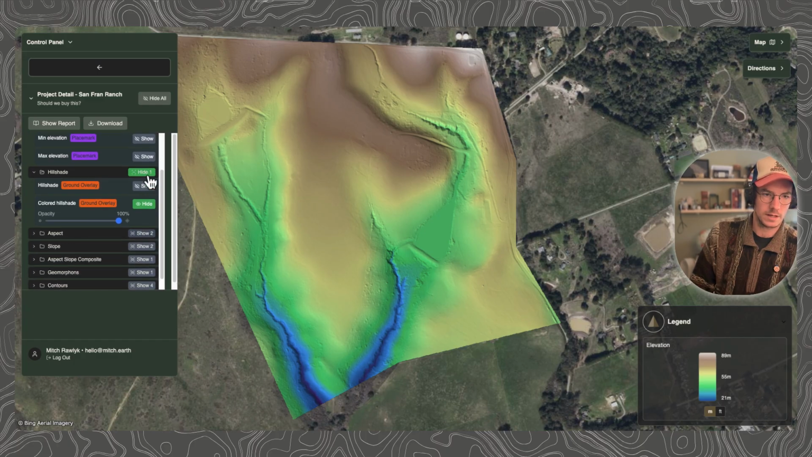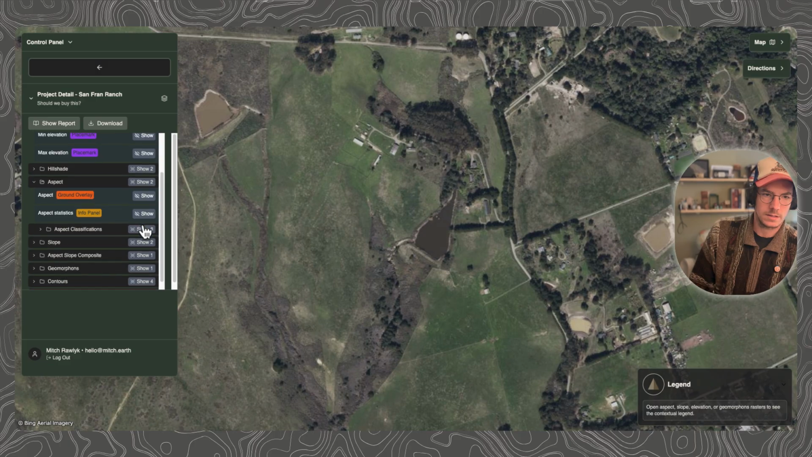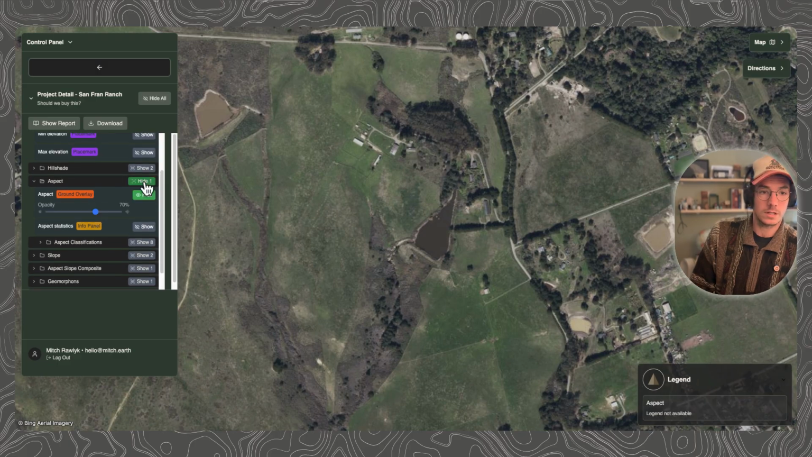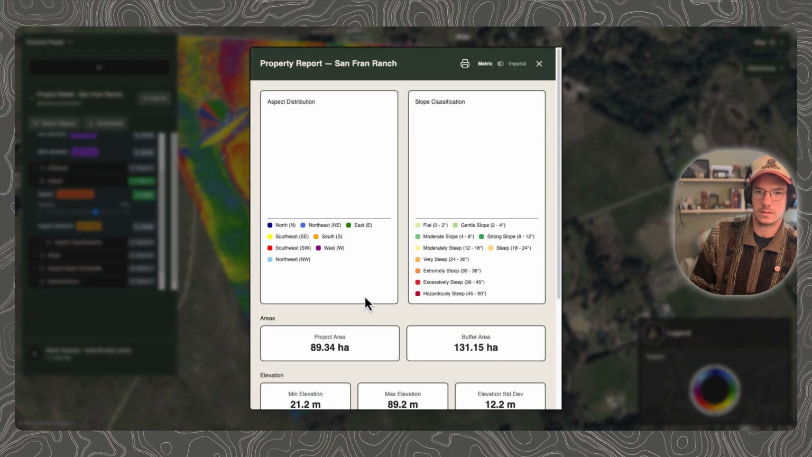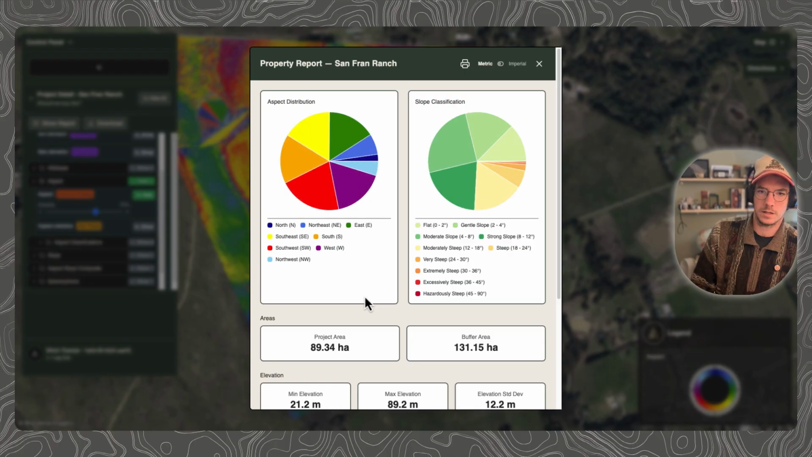Let's check the aspect. Maybe we want to put some solar panels up. Let's see, or an orchard. Let's see what's south facing. There we go. Okay. Neat. So if we go to the report here, let's take a look at, yeah, predominantly we're dealing with some south facing slopes here, and it's quite similar to Geoff's with the slope angles there. That's interesting.